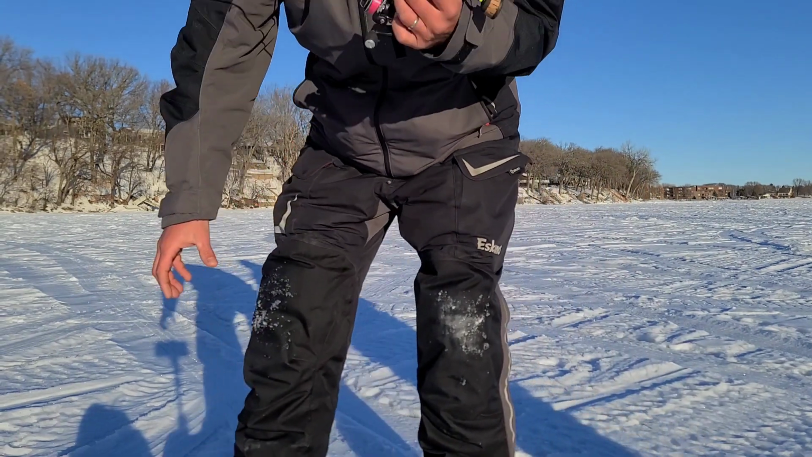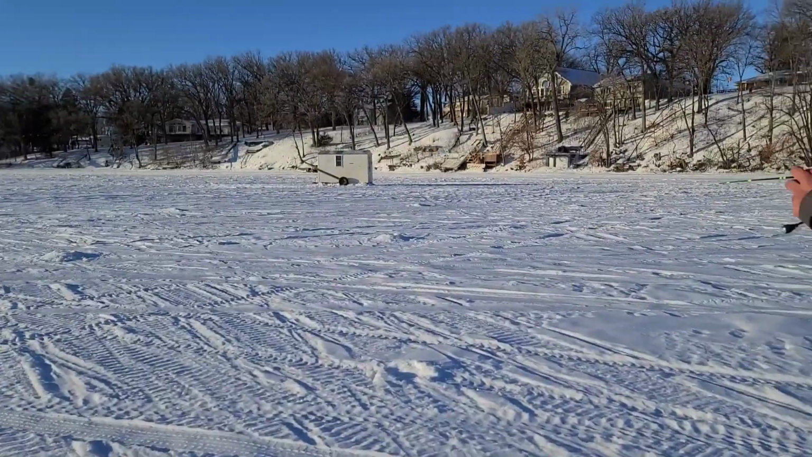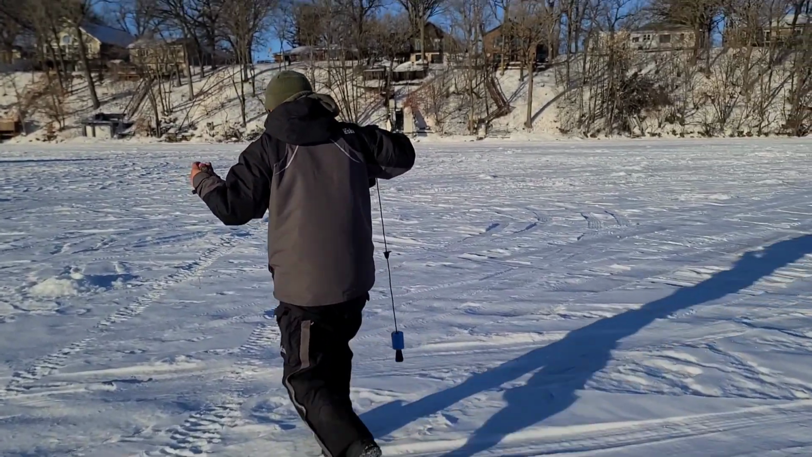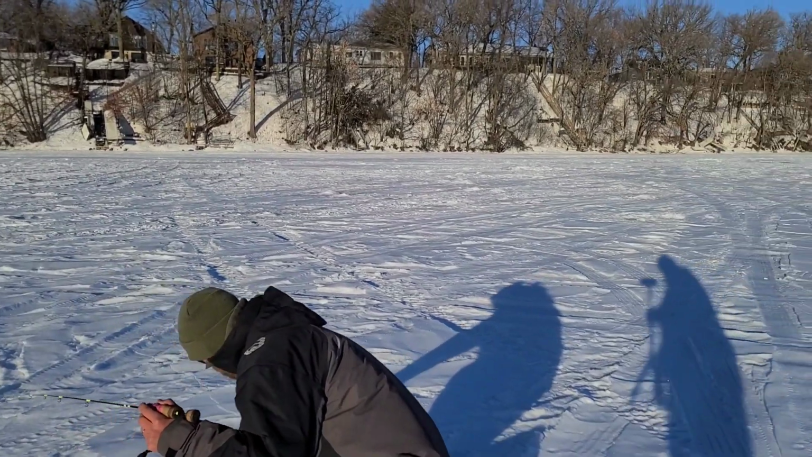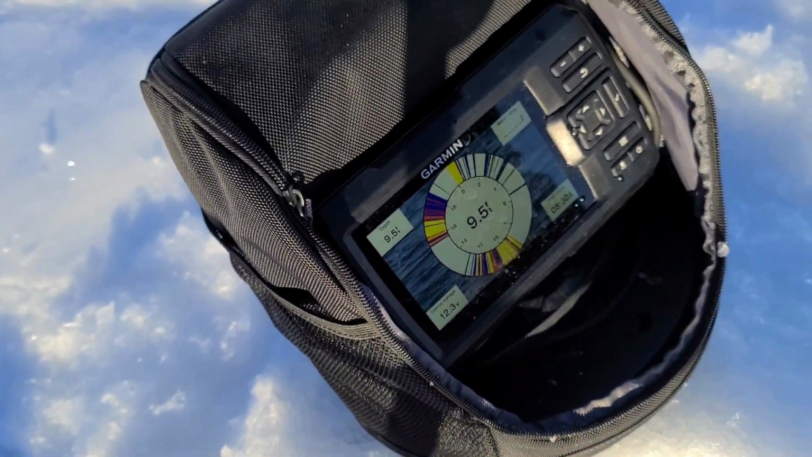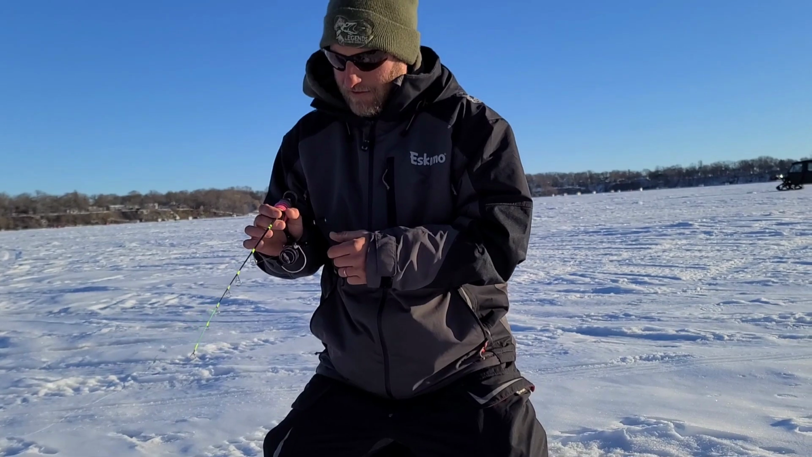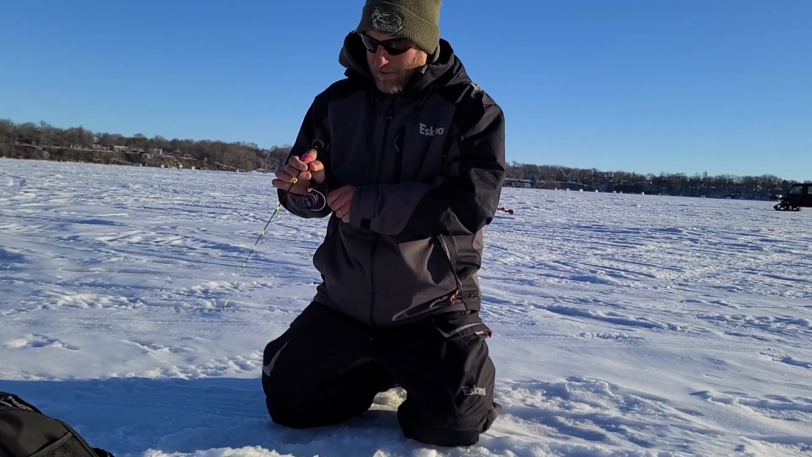It looks like there might be a few on the bottom here, but that's not what I want to see, so I'm going to start popping holes. Hole out. That's it. Look at that. There's a few fish down there. I want to see if they want to bite here. There we go. Make sure you stay above them. Don't be going to the bottom of them.